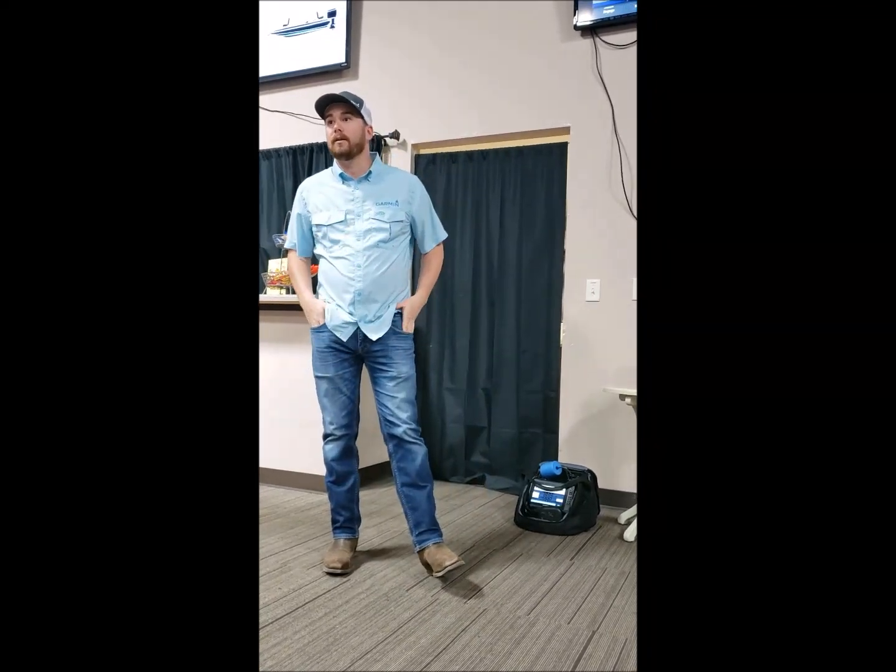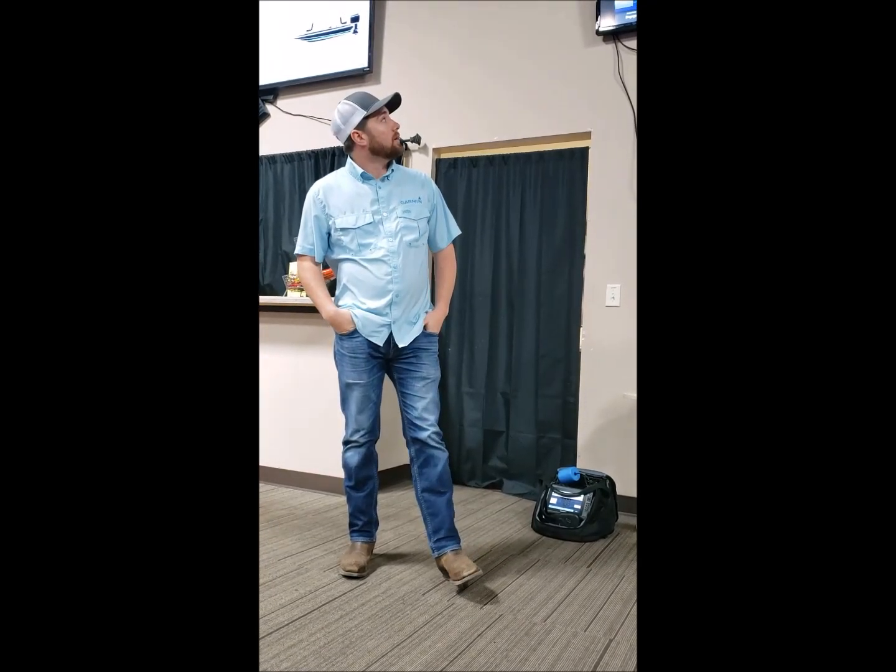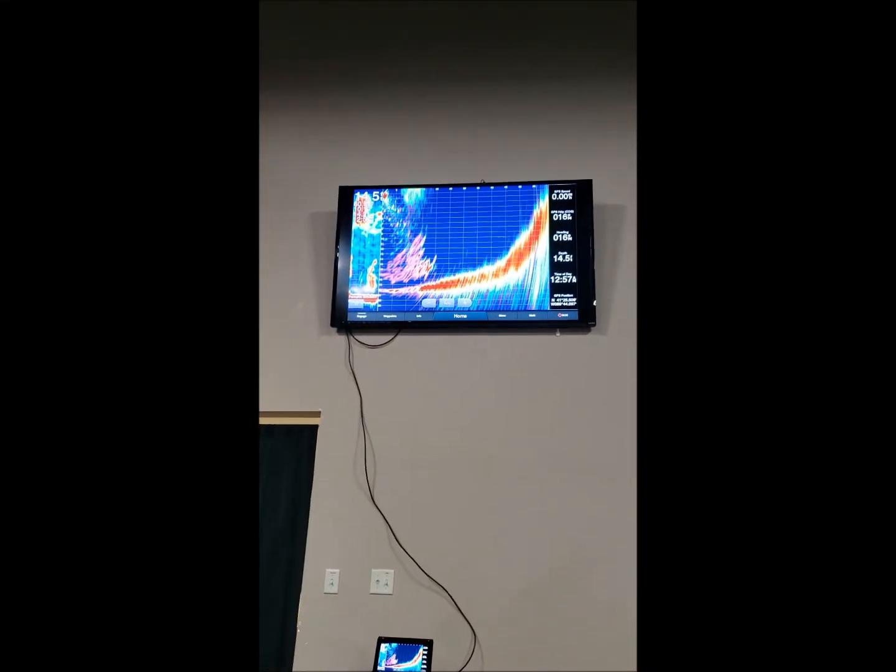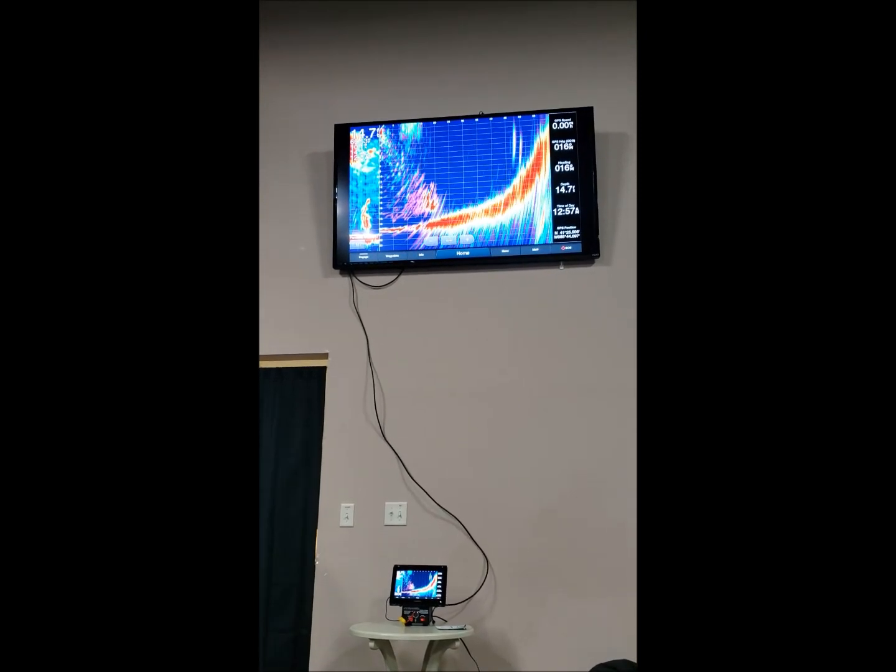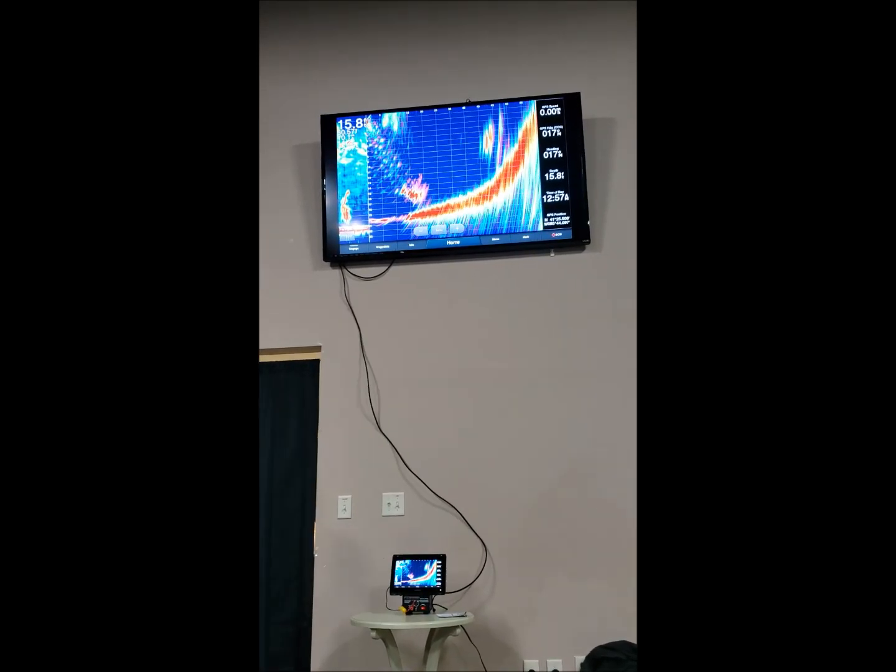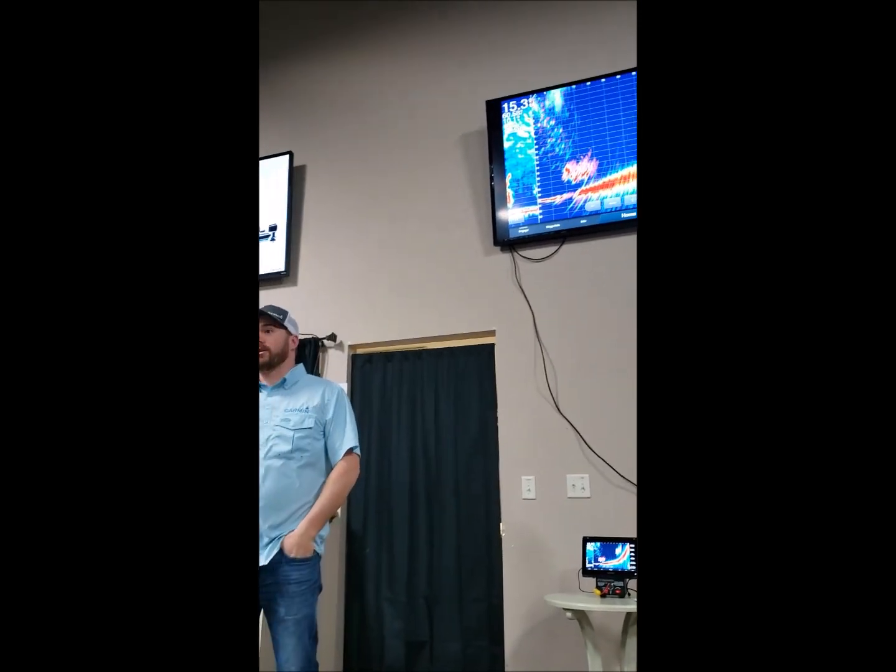Will it show the hard bottom compared to where it goes up to the soft weeds on Panoptix? Yep, the red is going to be that really hard bottom. Obviously, if it's not that solid, it's going to be a softer bottom. For weeds, it's very hard to tell with Panoptix, but it's much easier to see weeds with LiveScope.